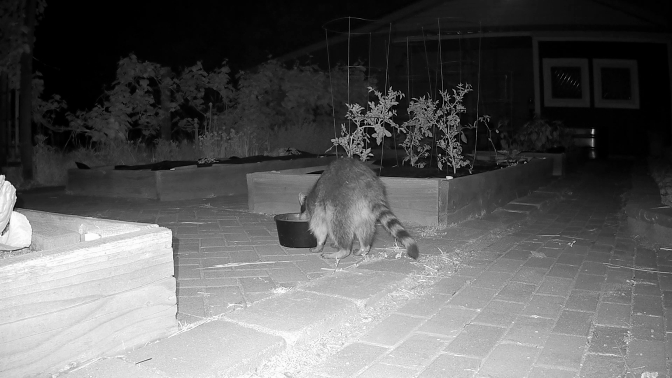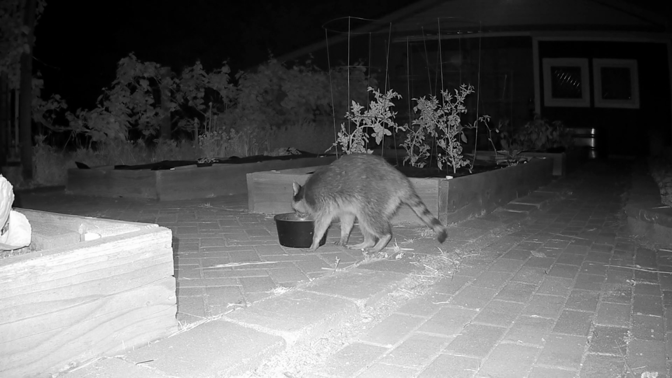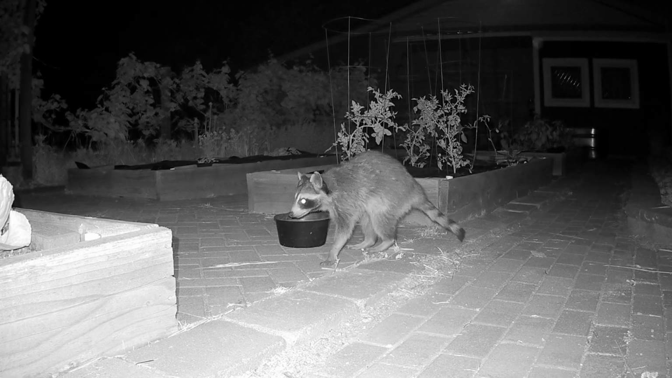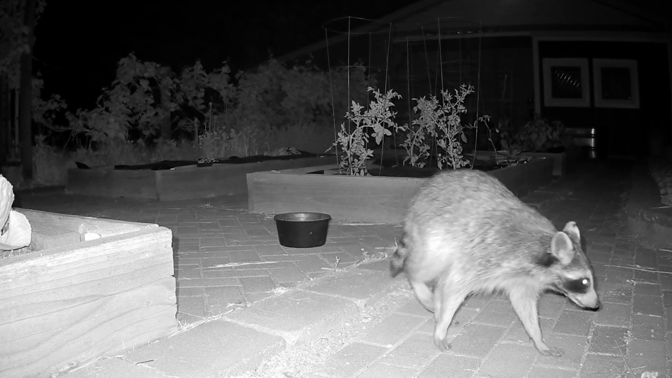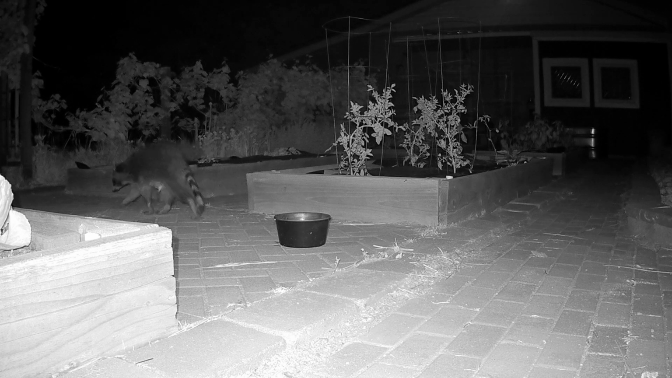I think this is a different raccoon. I think he's darker, or she is darker, and a little bigger and has a fuller tail. It's really subtle. But there's definitely, as you'll see, more than one raccoon. See that guy? His tail? Scrawny. Scrawny tail.